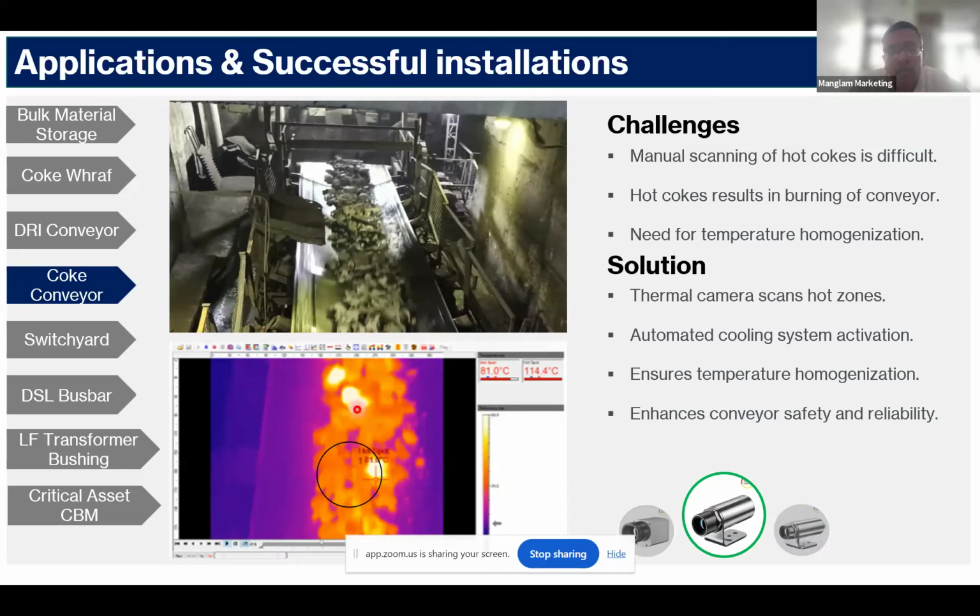You can easily see on those bright red areas that the temperature is higher. Those are at 114 degrees, whereas the other temperature is around 81 degrees. If a product is coming at 114 degrees and you have a threshold of up to 150, then anything which crosses 150 generates the alarm so that you can activate your sprinkler system or anything, or at least the user is aware that the product temperature right now is coming at 150 degrees. And does he want to stop the conveyor, or whatever your next SOP procedure is. But this is much more advanced information rather than the point where it catches fire.